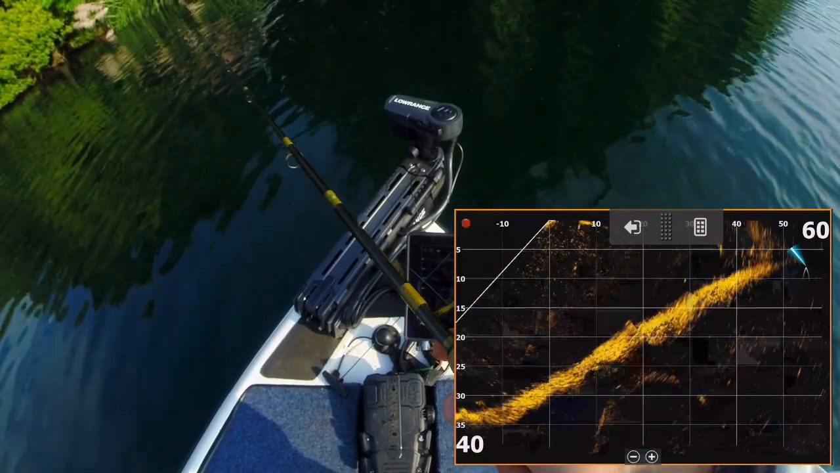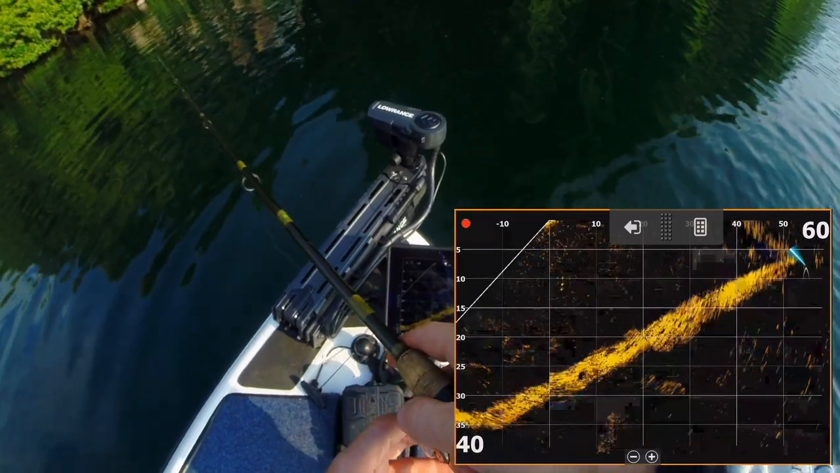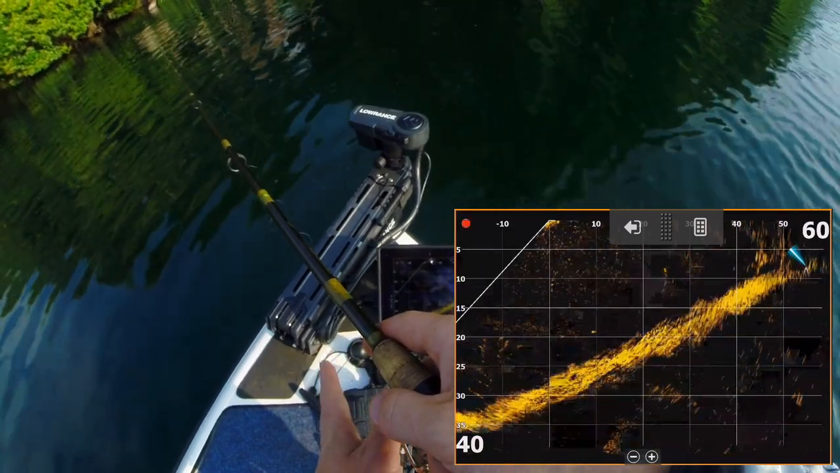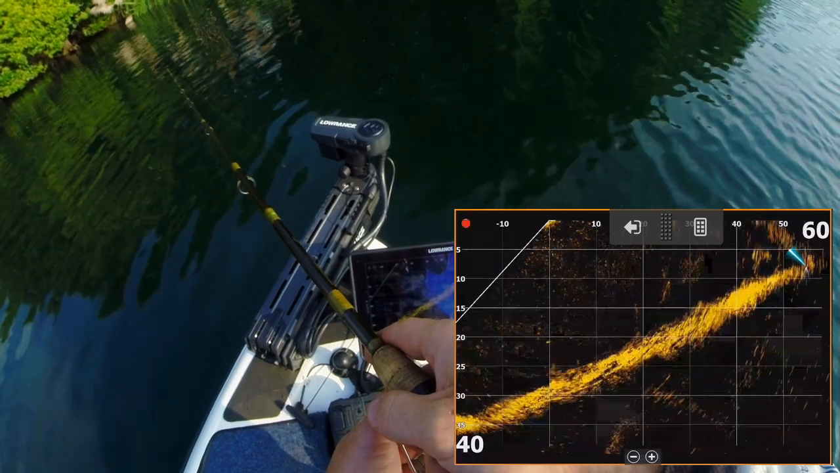So there's me just going down directly in front of the boat. I'm holding the drop shot, flicking it up and down. So you see three little dots in that, and there we could have a fish here, guys.